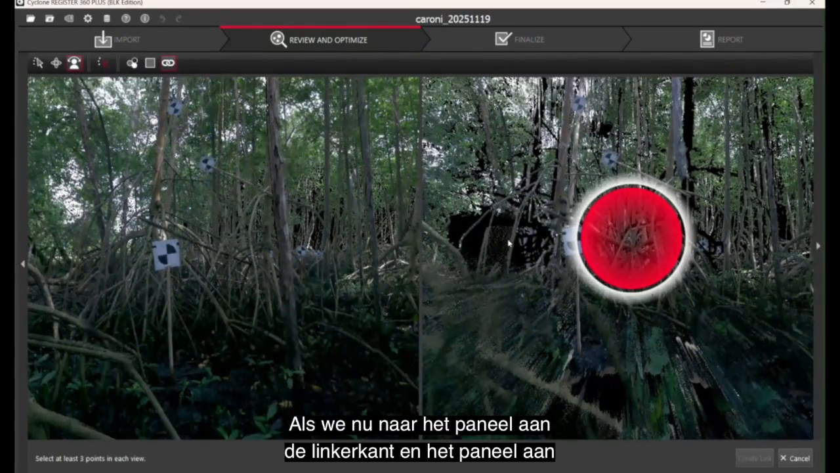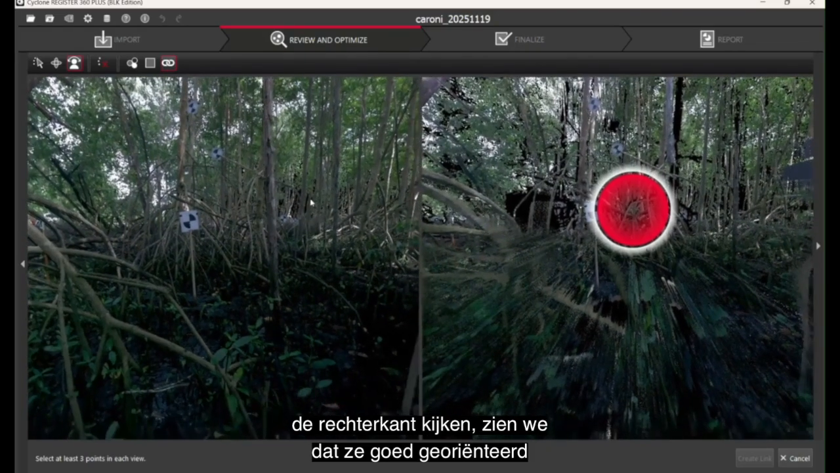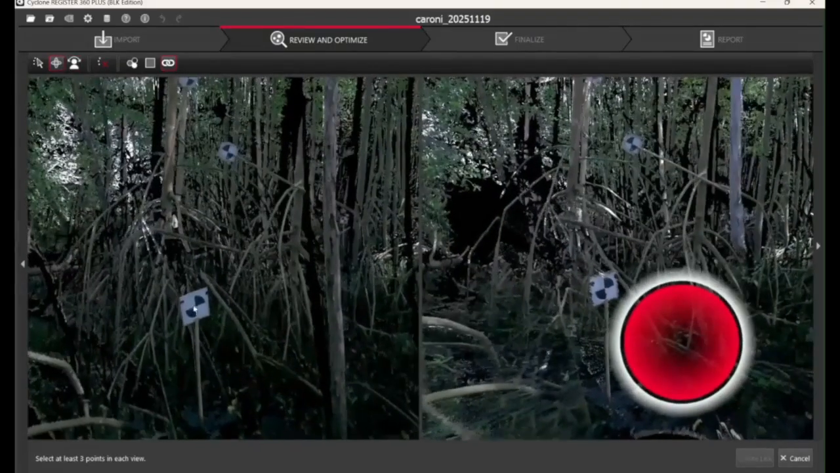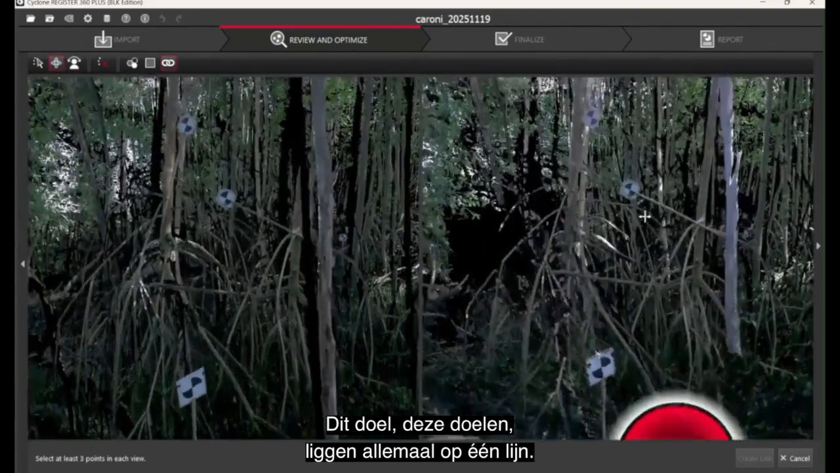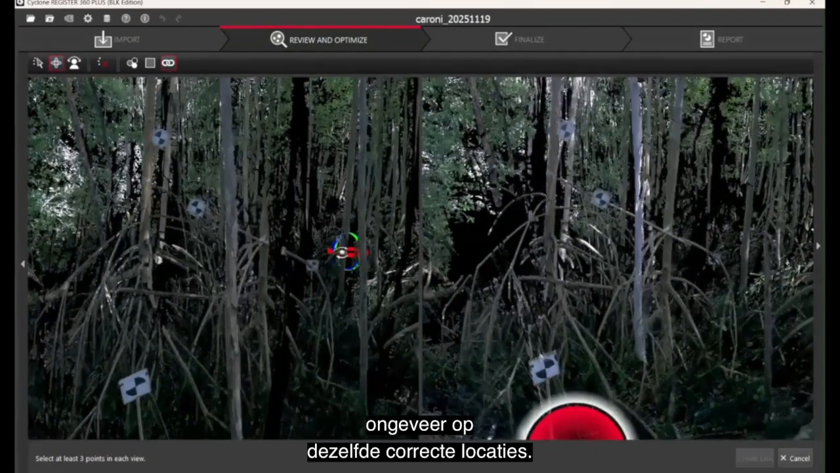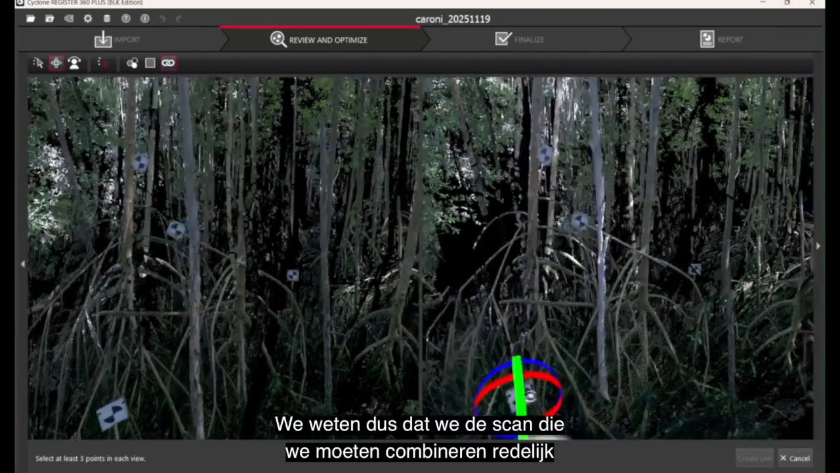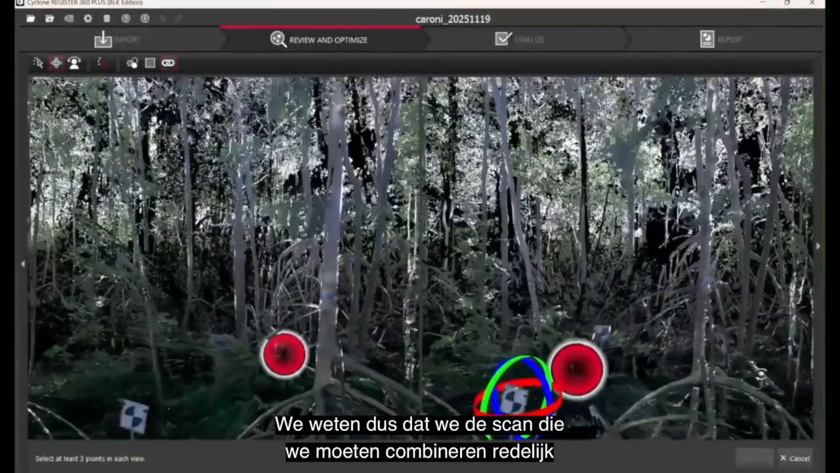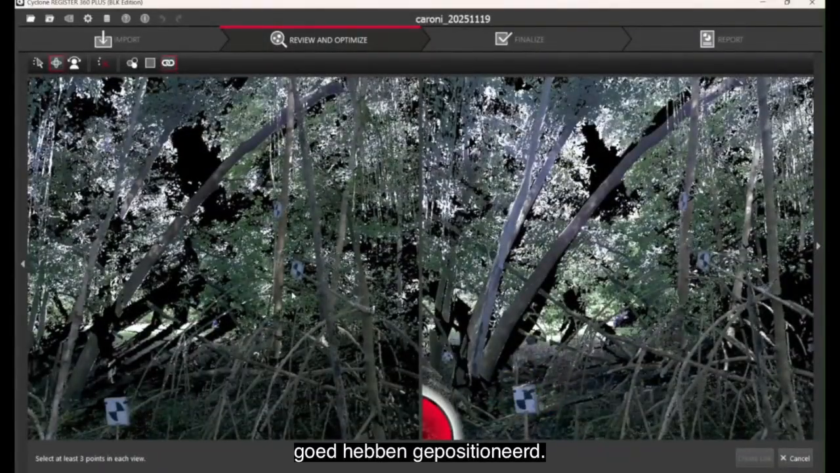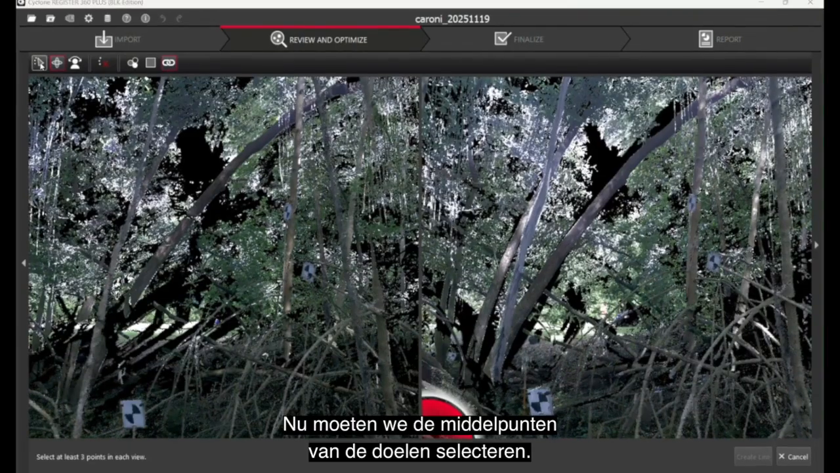Now if we look at our panel on the left and the panel on the right, we will see that they are oriented and located pretty well. These targets are all aligned. So we see it from the same perspective and roughly in the same correct locations. So we know that we have successfully positioned the scan that we need to combine fairly well. We now need to do the selection of the center points of the targets.